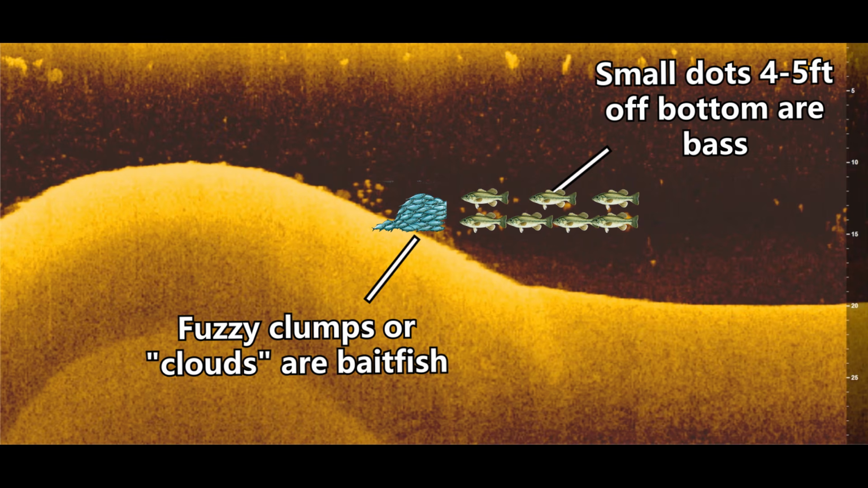And so whenever I see fish set up on a ledge like this, where they're small dots 3 to 5 feet off the bottom, I'm going to pick up baits like that flutter spoon or that hair jig and try to work the bait up through the fish rather than dragging a bait on the bottom like a crankbait or a football jig.